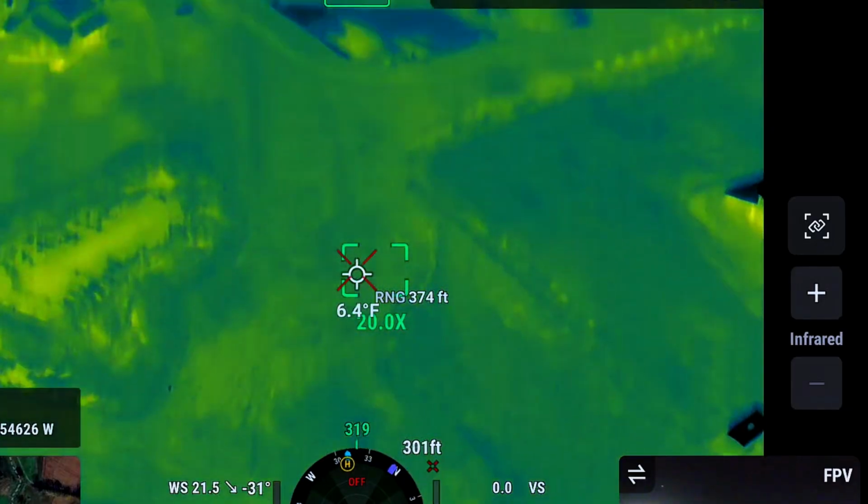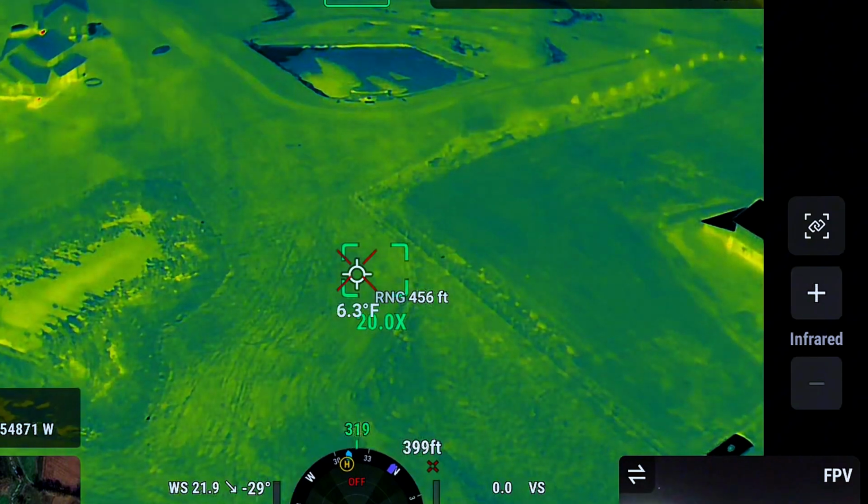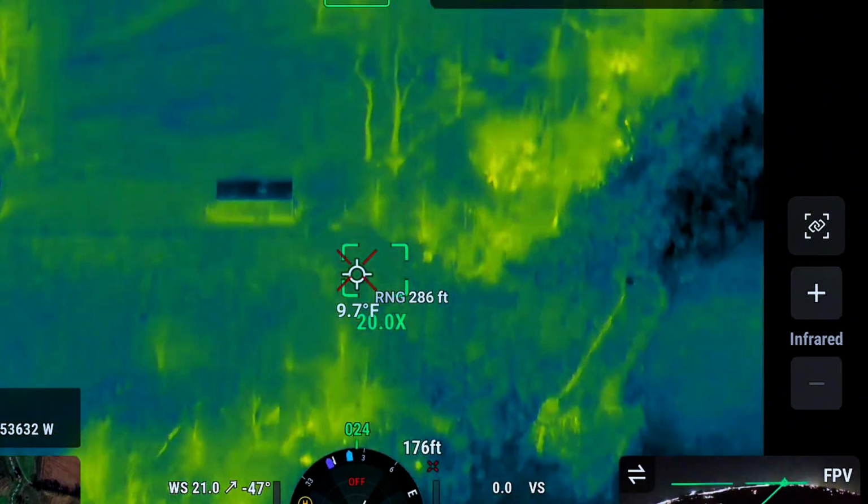And we got to probably about 25 minutes, and I saw this heat signature that looked really, really familiar. And I went over there, hit the zoom, flipped the light on, and it was a special moment. Right there she was, all curled up in a fence row behind a farm where nobody could see but the drone. And that's the power of the drone, to be able to see where nobody else can go. This is the back side of that farm. There's a pond over there.